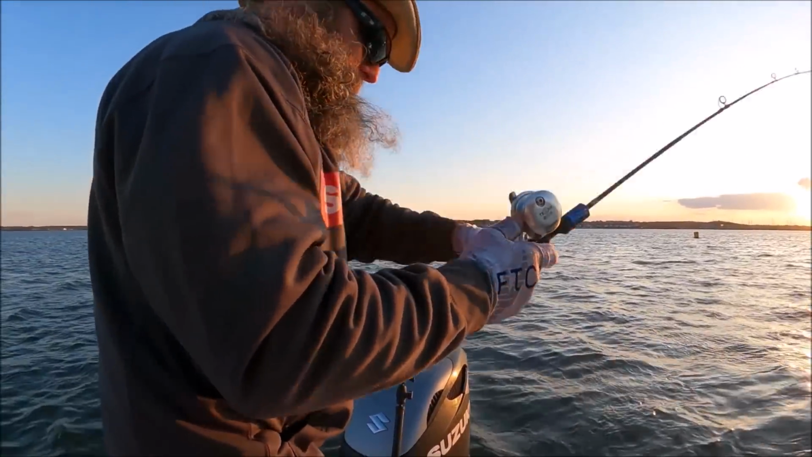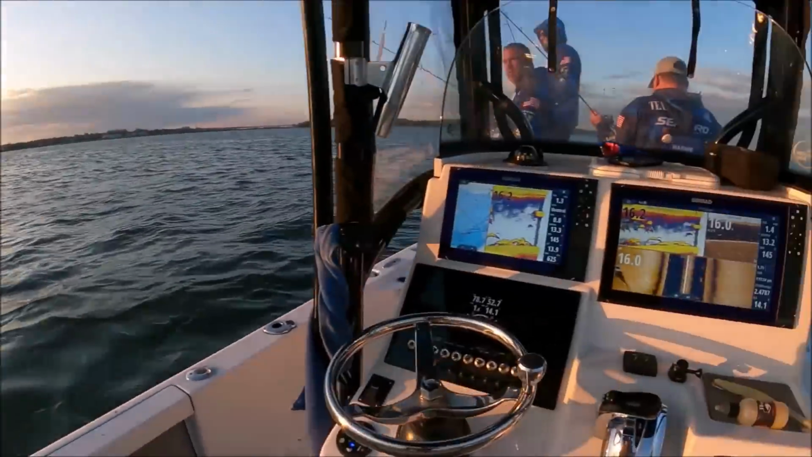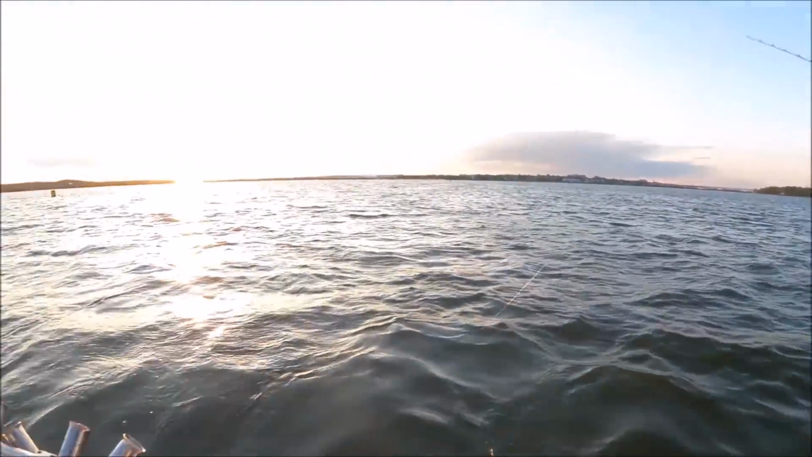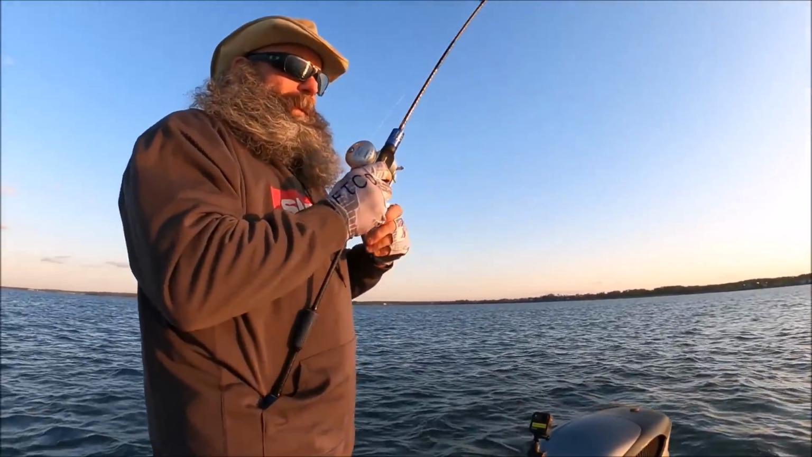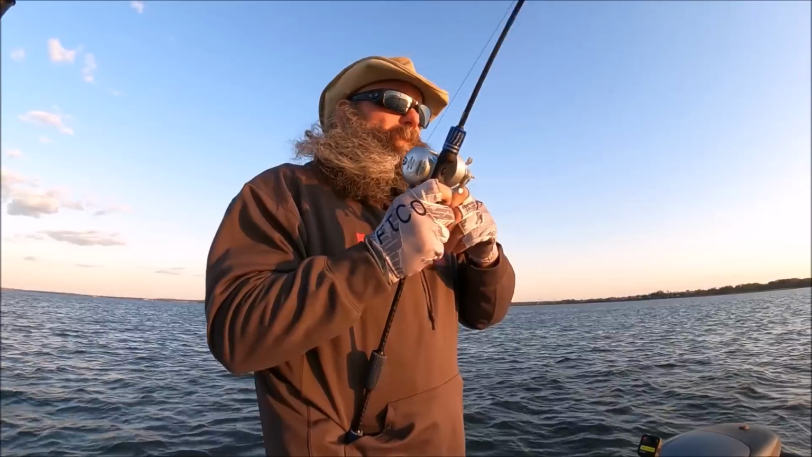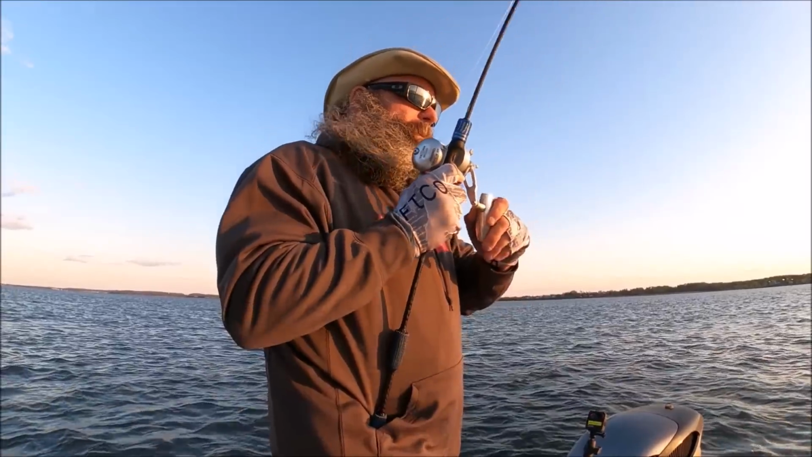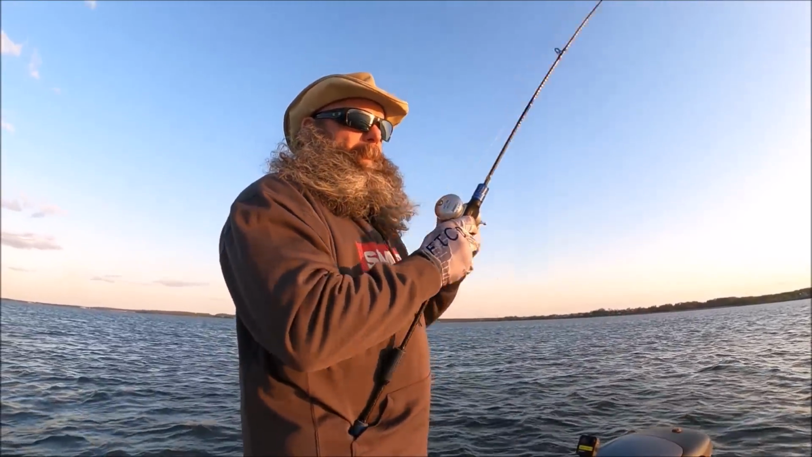I think I do now, though. Don't thumb the spool. Don't thumb the spool. Look at the screen, guys. That was a great hook set too, man. Thanks. Almost like he's done it before. Tommy knows what he's doing once in a while. Oh, she's a head shaker. That thing bent down to the rubber reel seat quick.